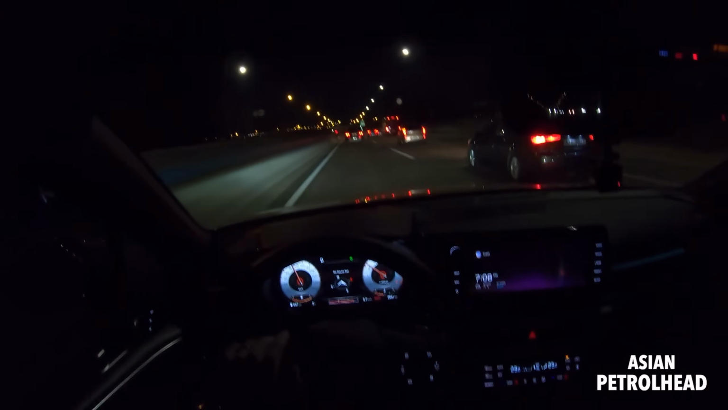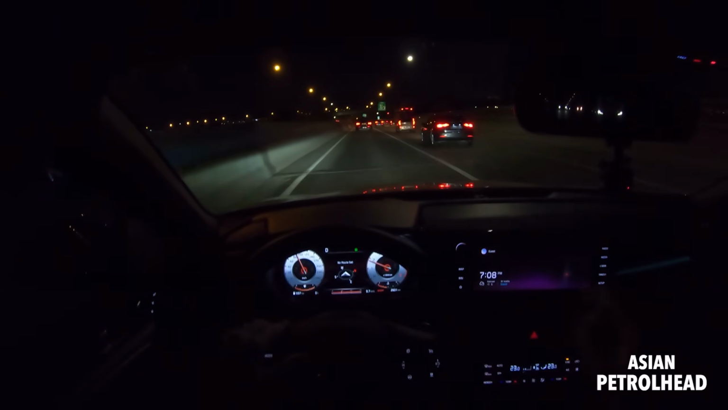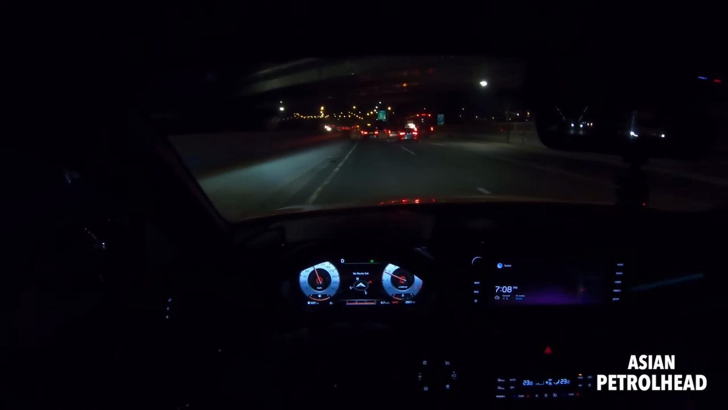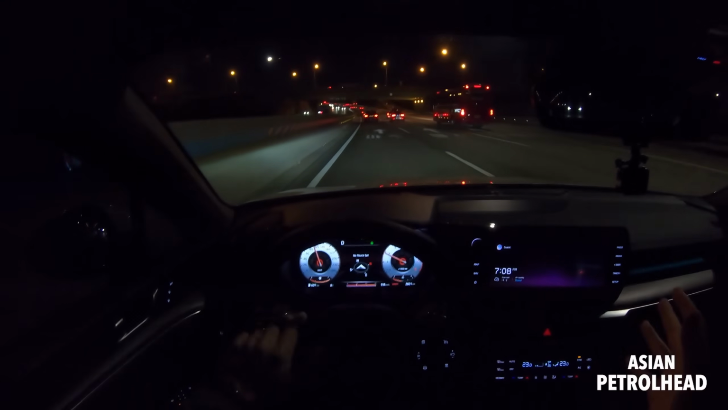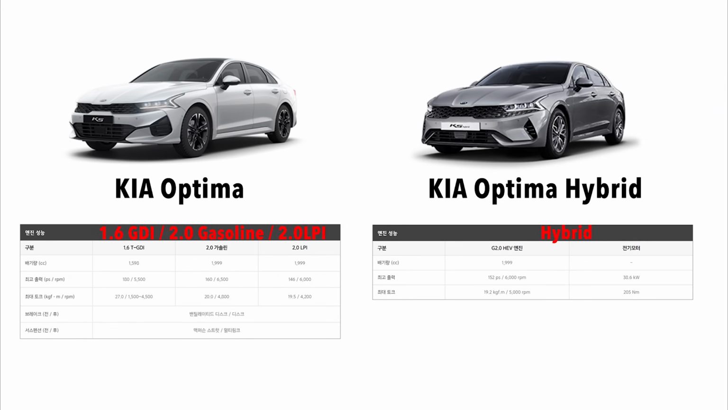They needed a base engine to keep the cost down. I'll show the price difference. It's not much. I don't exactly remember how much, but if you like to drive fast and from time to time want to do a little driving on weekends, I suggest you get the 1.6-liter turbo. We have 4 different powertrains here in Korea: the 1.6-liter turbo, the 2-liter gasoline base engine, hybrid, and LPG. LPG is for the taxis and rental cars.